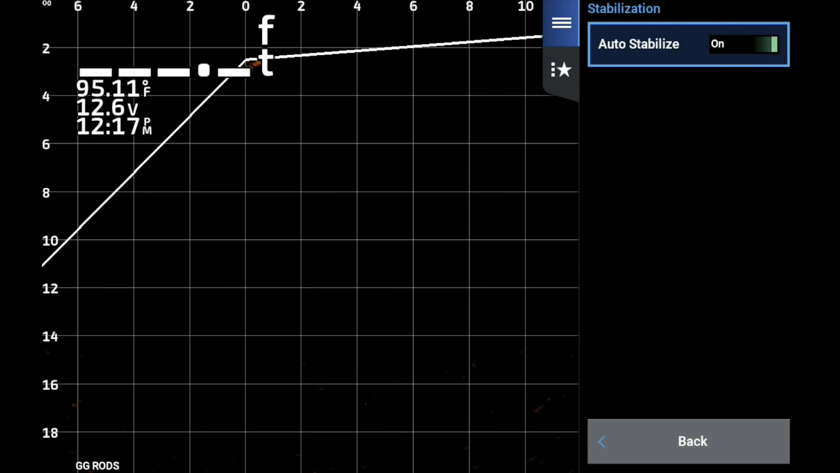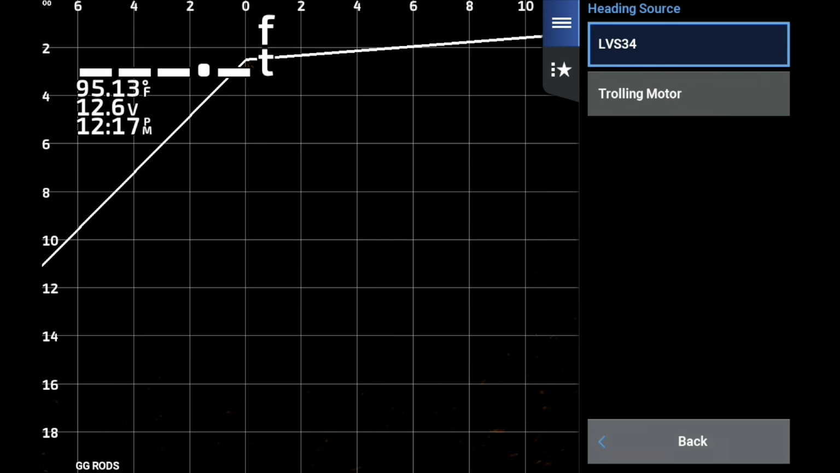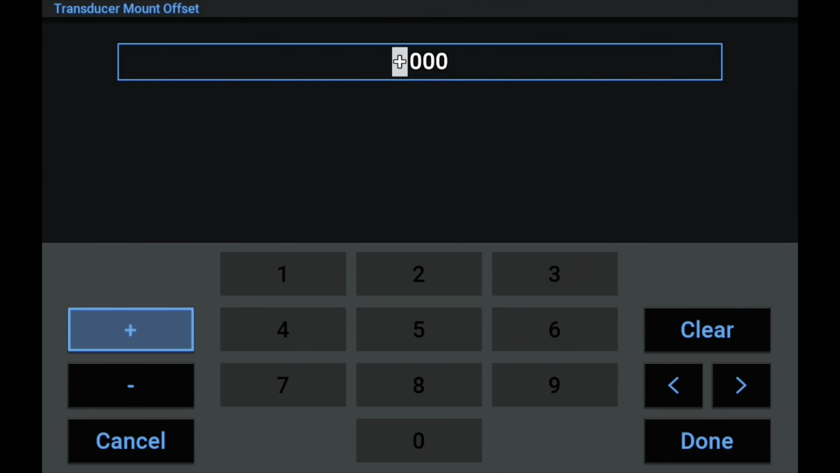But they've changed the name of AHRS. Now it's called stabilization. It's simply auto stabilization on or off. But here is something that we're going to really talk about. The heading sensor. Now you can choose between using the LDS34 if you have it on a pole, or using the trolling motor's heading sensor that's built into the Garmin Force. Now this requires a Garmin Force that's linked to your chart plotter. If it's linked to the chart plotter through the Bluetooth, then you'll be able to use the trolling motor's heading sensor. And if you use the Livescope transducer on your trolling motor, that is amazing.